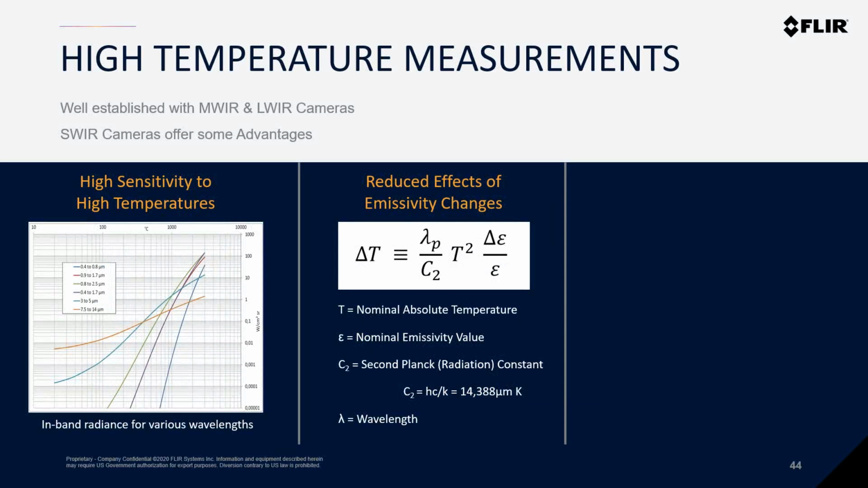And when undertaking temperature measurements with infrared cameras, obviously every user should remember that obtaining accurate absolute temperature measurements really requires the material's emissivity to be correctly applied. We don't need to get into the math here, but this expression describes the magnitude of temperature errors due to small emissivity errors, which is denoted by the delta epsilon symbol. This equation shows that the temperature measurement error rises linearly with the fractional error in the emissivity and with the sensor's wavelength, and that it rises with the square of the absolute temperature.